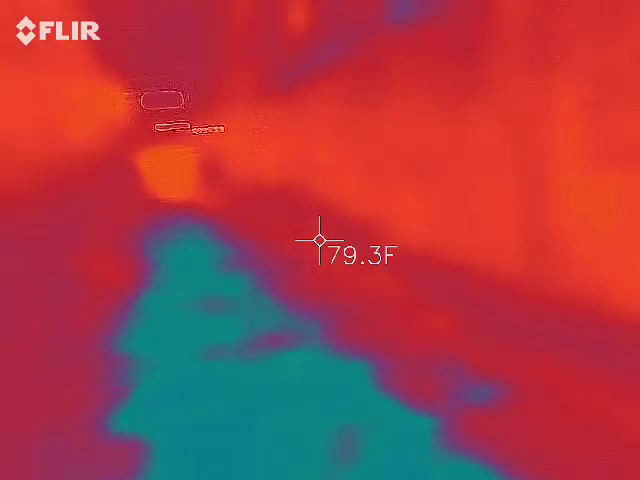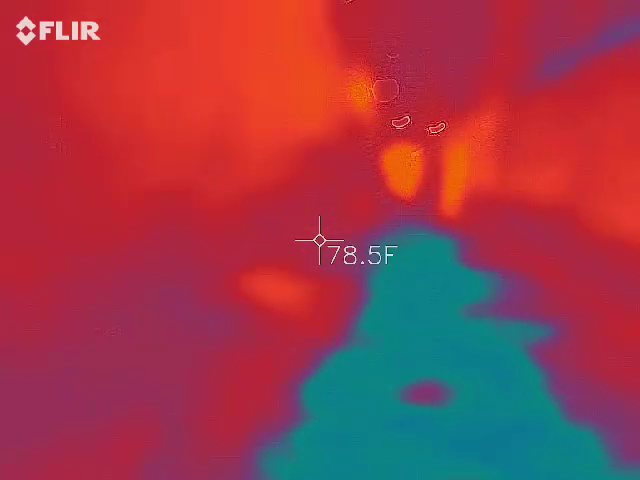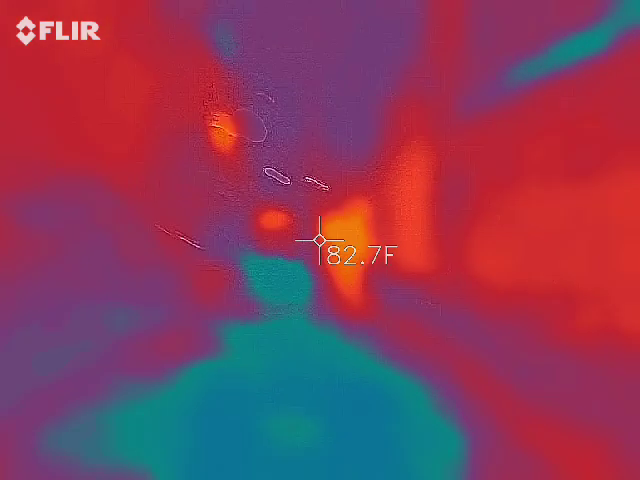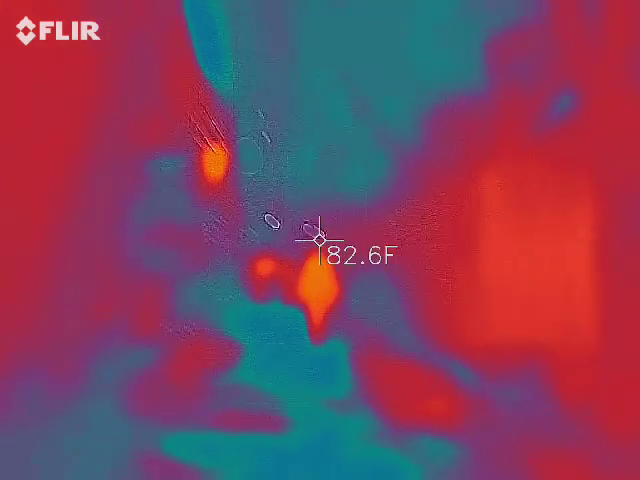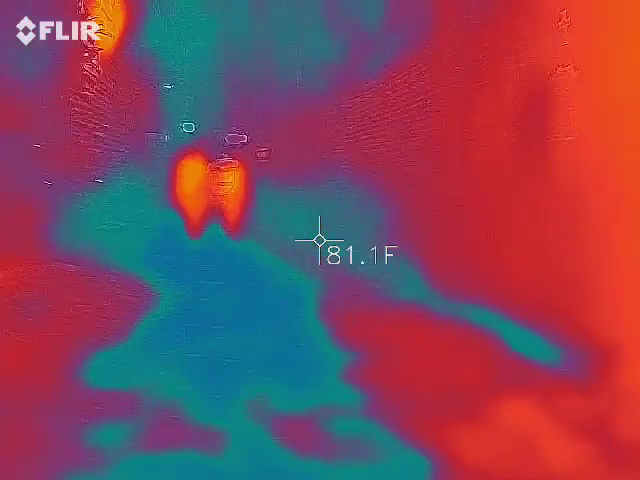We need to get up there so they can show us the telephone. Doesn't seem heavy. After a while, it starts getting heavy.